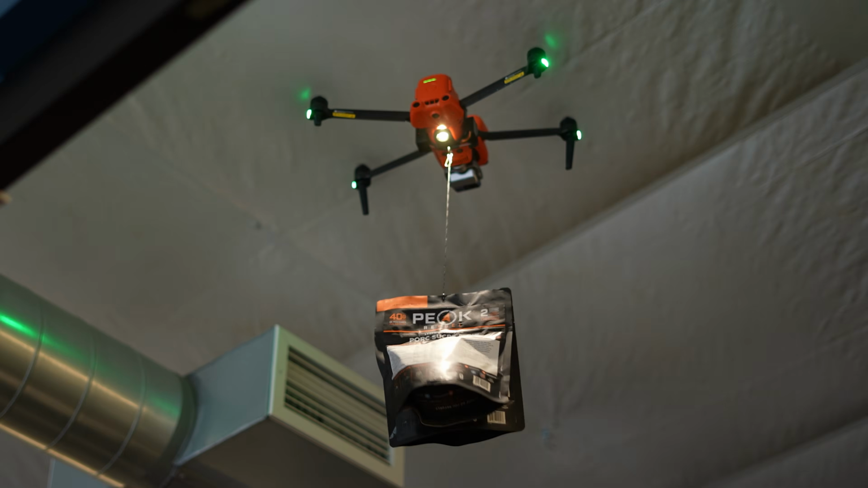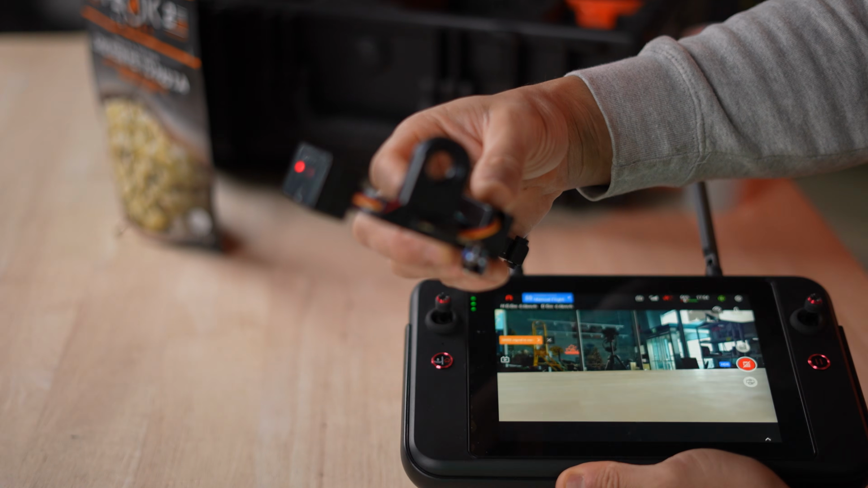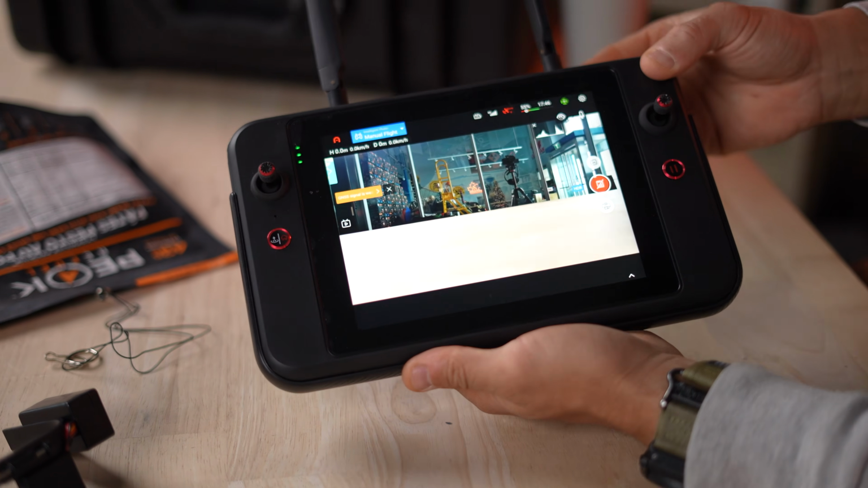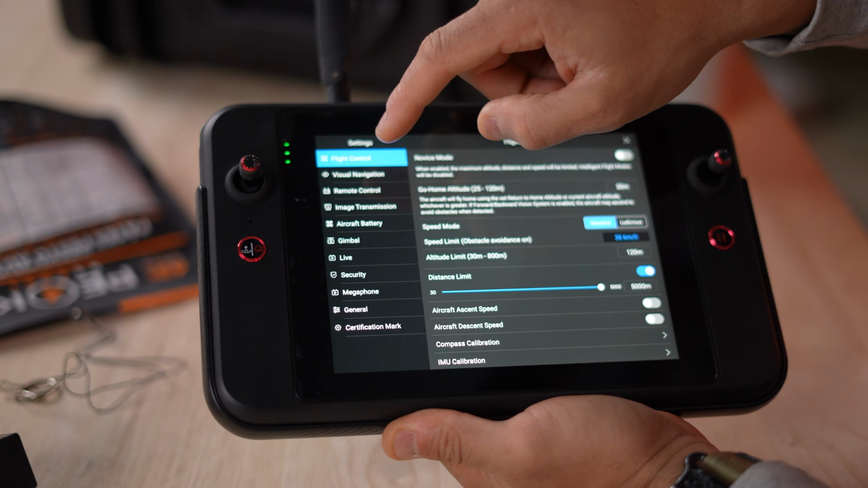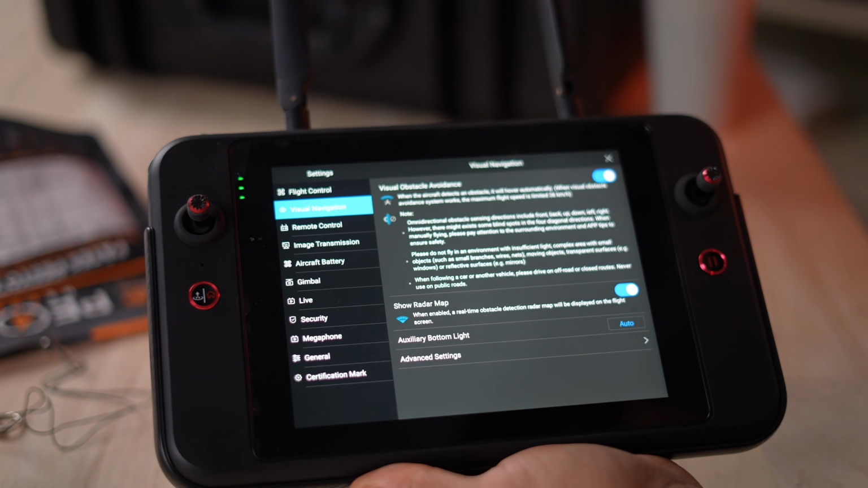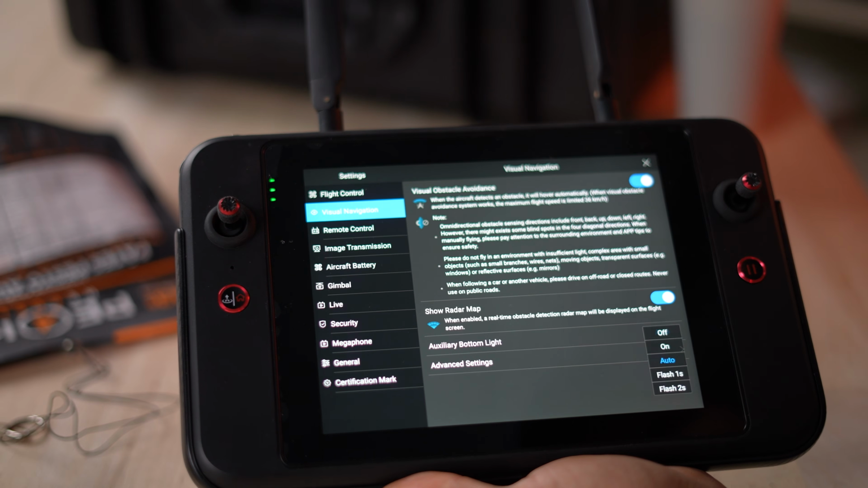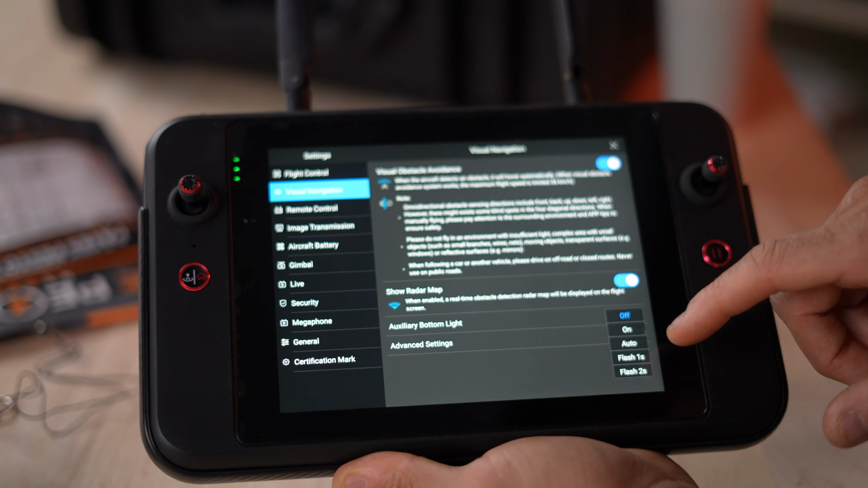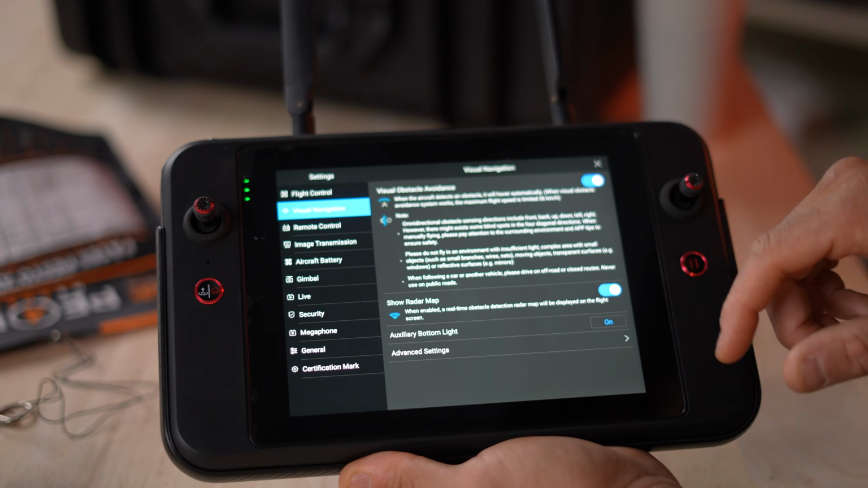So in order to activate the remote throw system, the release is triggered by the light sensor. There's not a dedicated button for this, so you have to go into your settings, then into visual navigation, and then go into auxiliary bottom light and turn that to off. And then once you turn it on, that is going to drop the payload.